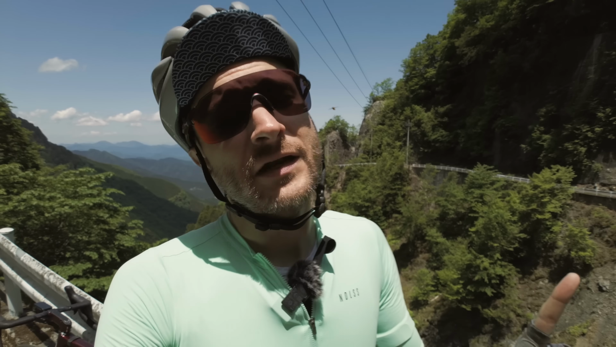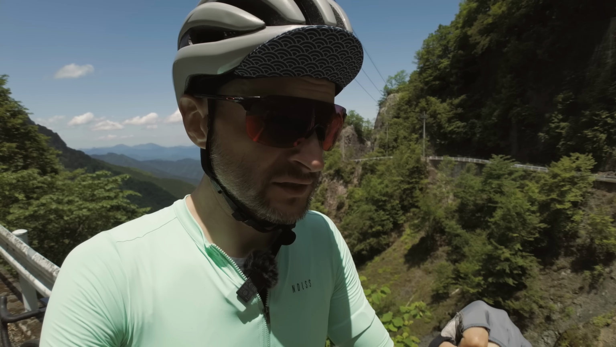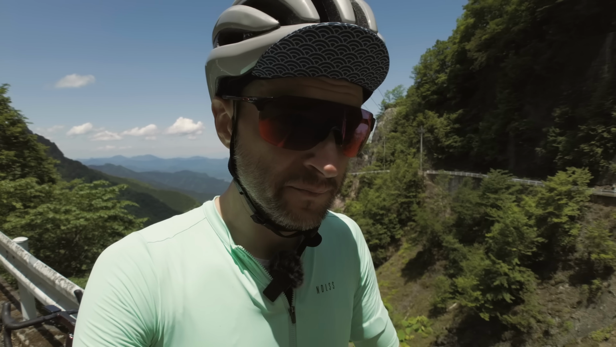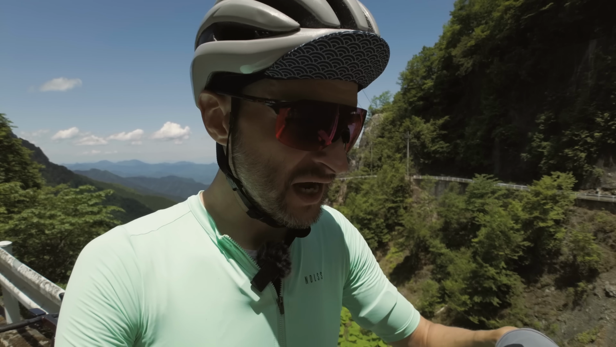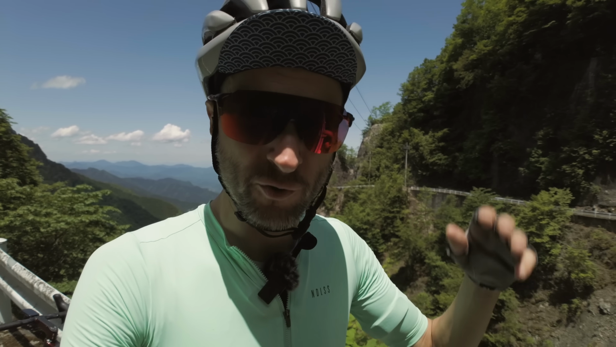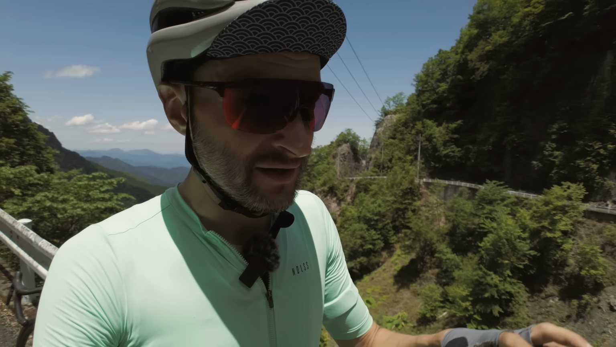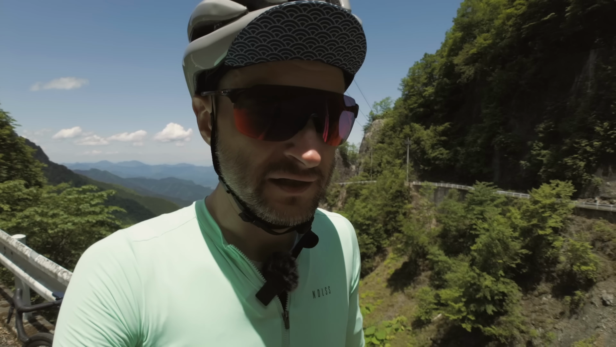Now, there's one point I really want to try to drive home before we get into this. I'm not trying to influence you to buy something or copy my setup. I chose this particular light system for these type of road rides I do, like when I know I have proper climbing and proper descending in the middle of the mountains here, which is for the most part pretty pitch black, no traffic, etc.